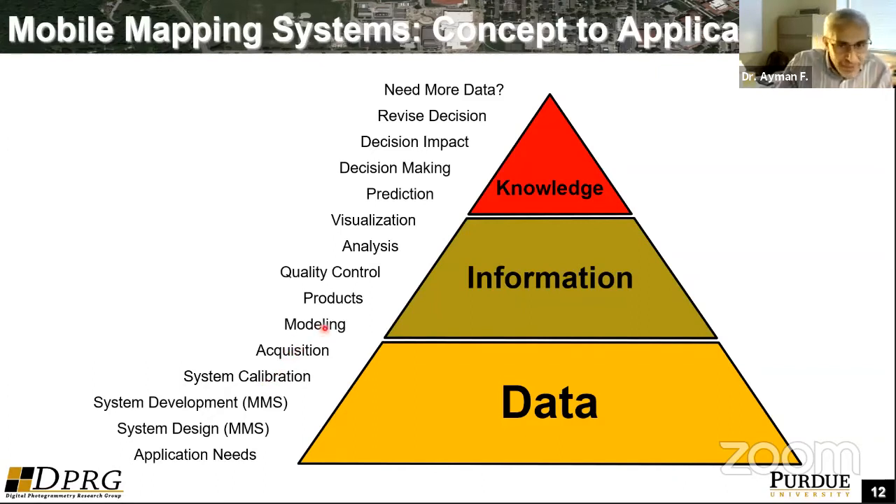You do the modeling, which is basically relating the sensory measurements to the information, for example, the coordinates in the object space that you are looking for. You start to develop some products. It's very important to have very well-defined quality control procedures to evaluate the quality of the products from your system. Then you do some analysis of these products.